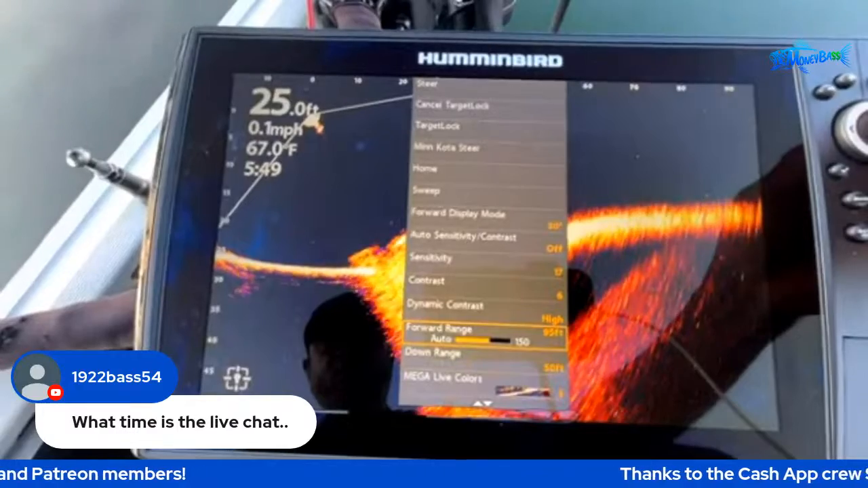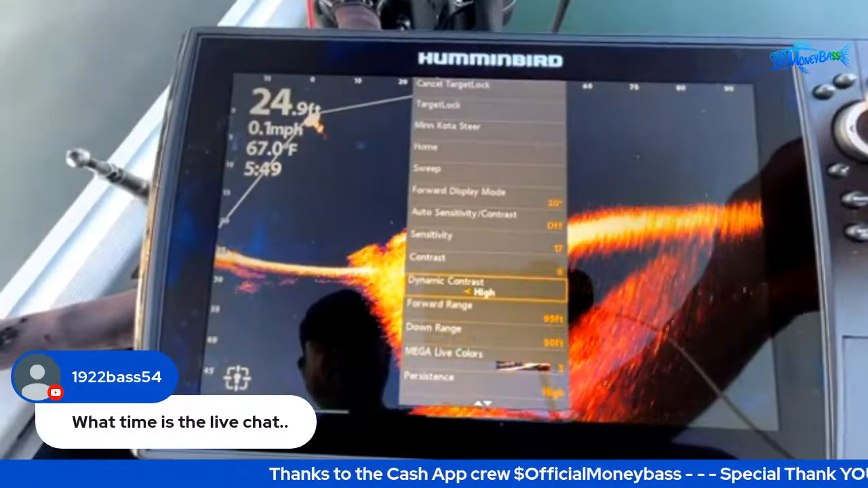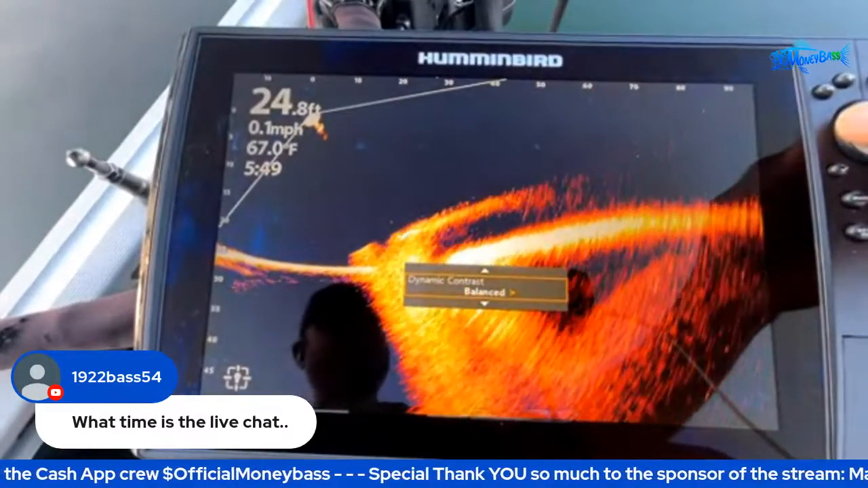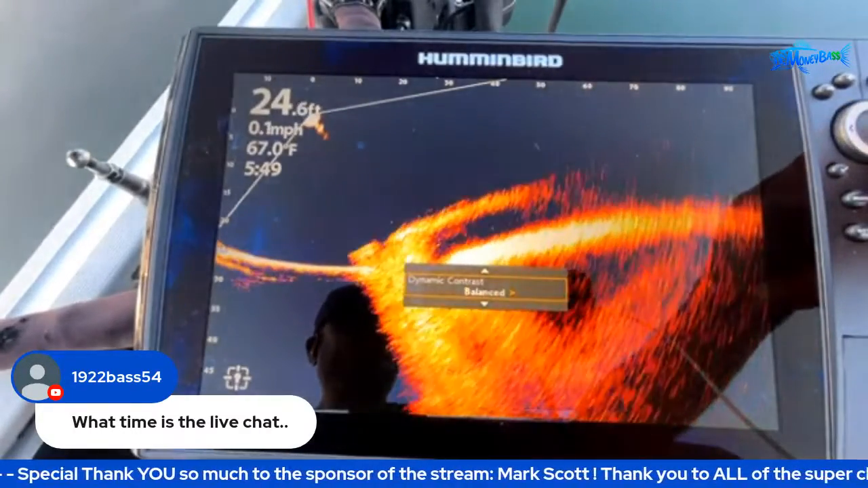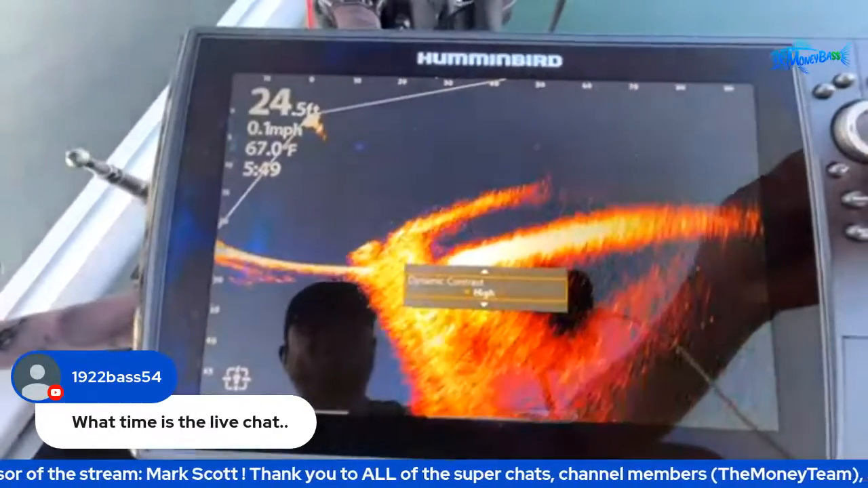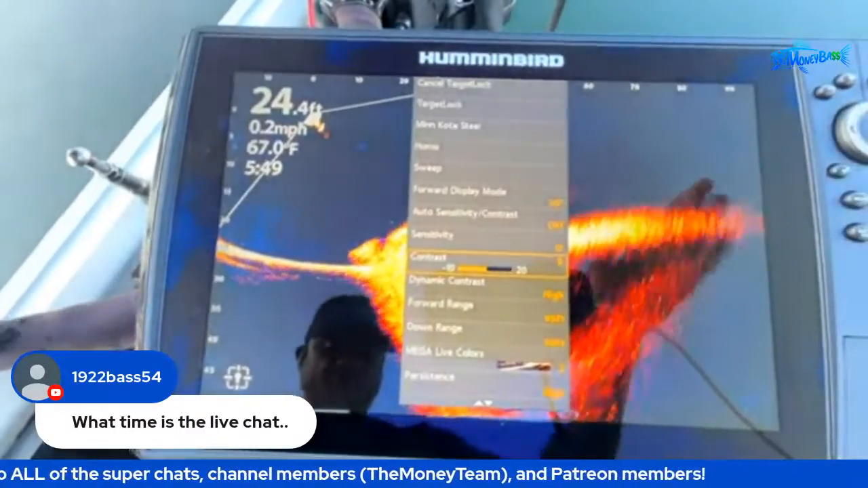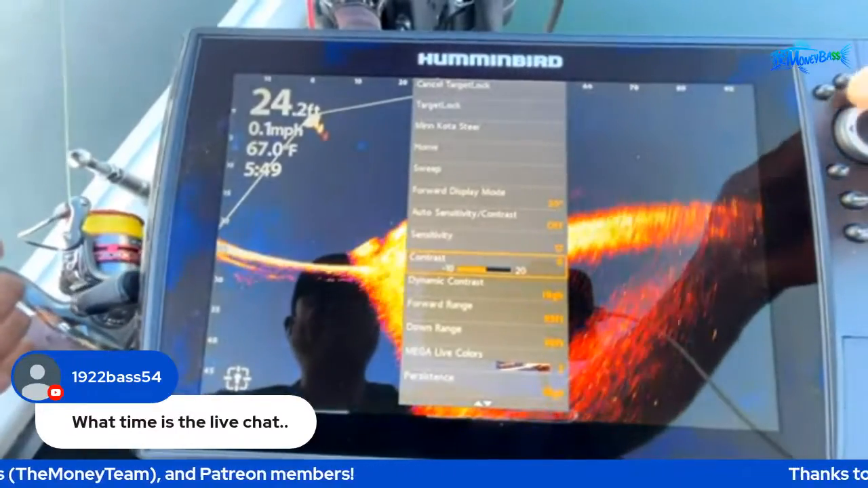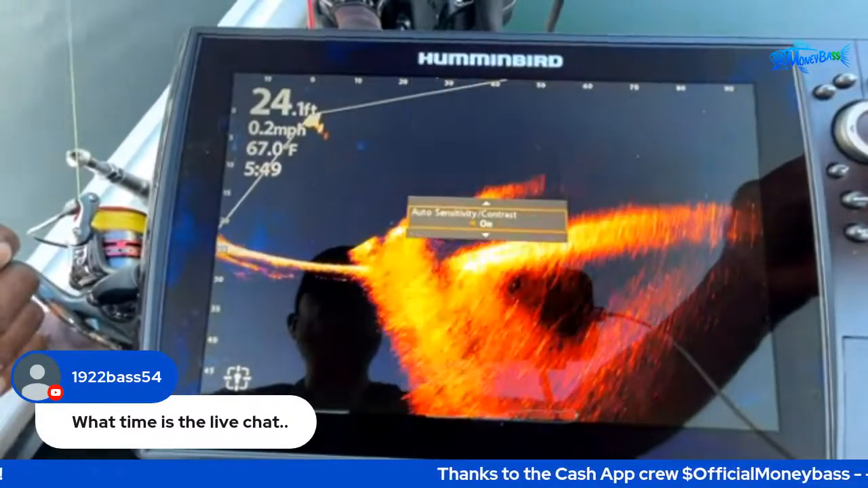Downrange 50, forward range 95. I keep my color palette on 3. Dynamic contrast is high. That's something you can play around with, and you can see it changes the way those images look. You can adjust your contrast and sensitivity based on what you have that dynamic contrast on. Right now I have mine set on high. Once I start trying to track crankbaits and more things like that, I get in here and adjust my sensitivity, contrast, and the dynamic contrast. And also the other thing, auto sensitivity contrast.